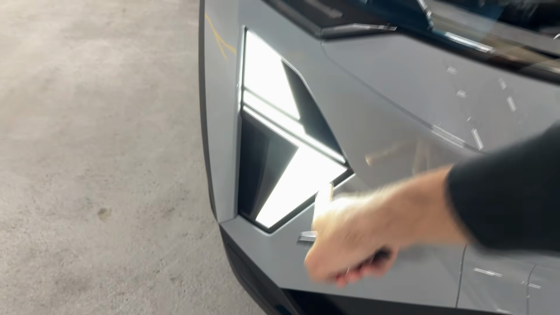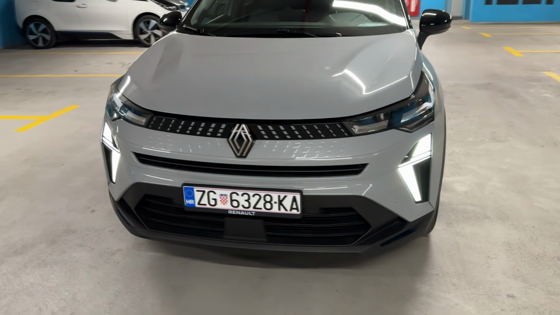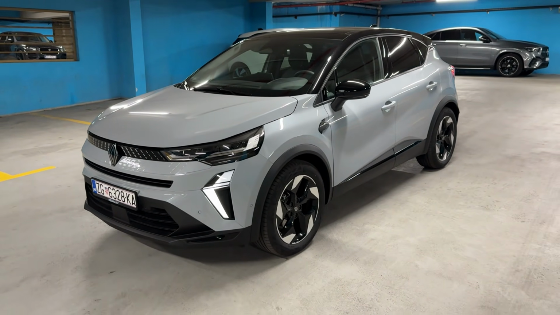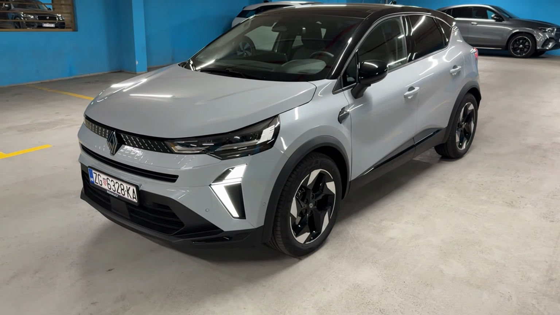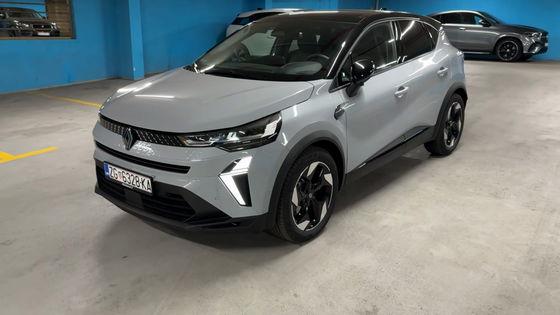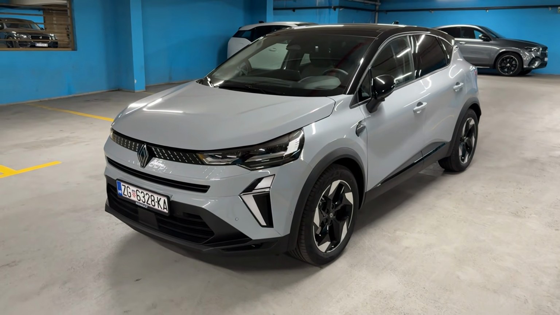You see the daytime running LEDs, like the vertical diamond shape, definitely easily recognizable on the road, and distinctive lighting signature, that's for sure. And you also saw how the car greets you upon unlocking it, and also when you lock it as well, as you can see now. So now let's unlock it once again.